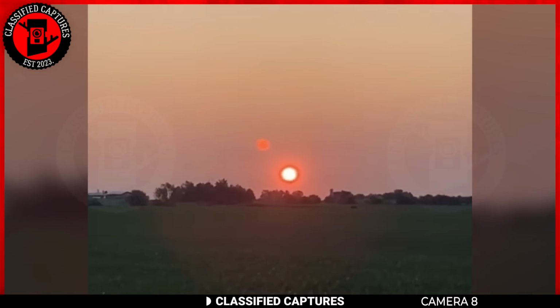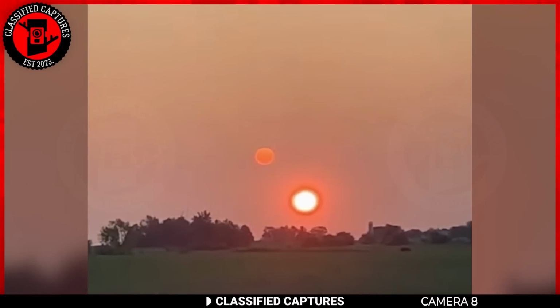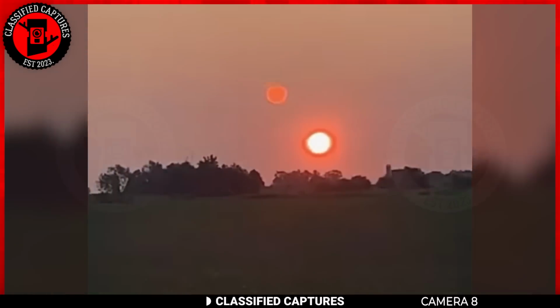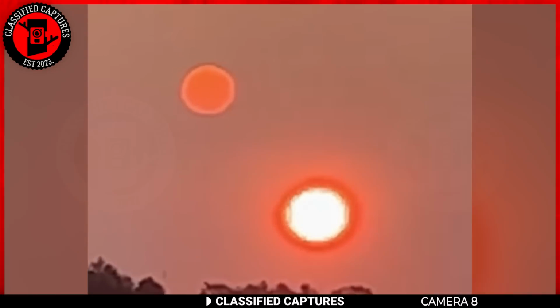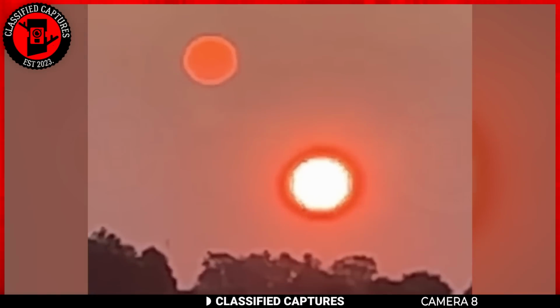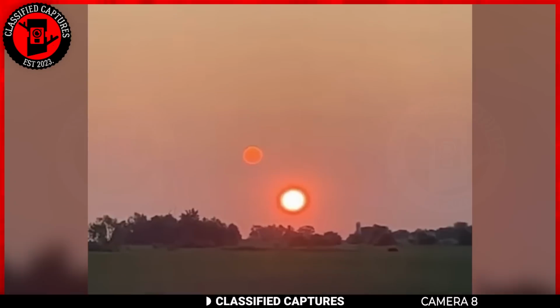This unexpected and perplexing sight has sparked curiosity and raised questions about what might be happening in the sky. The presence of two suns is not known in our part of the world. Our solar system has only one sun, so this is already a problem. We don't know what's going on or how this is possible.